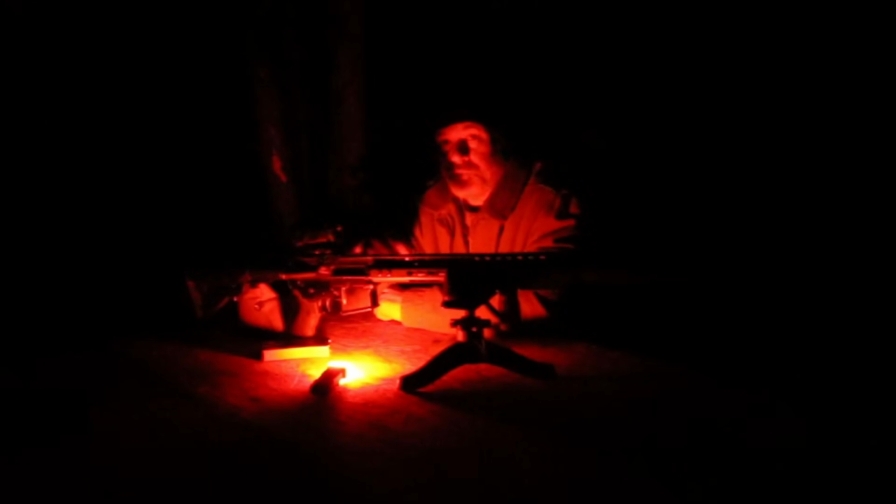So that concludes the night vision portion of this review. But this thing does several other things along with that. Not only is it night vision, but it is an action camera for guns, and it is a magnifier for red dots. And it can be used as a standalone red dot as well. So we're going to go ahead and go to the range and test that out right now.